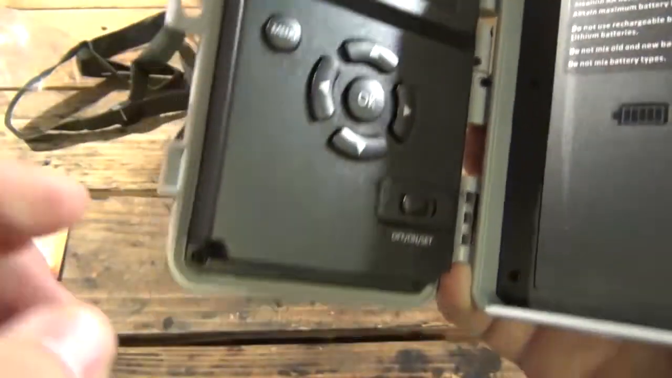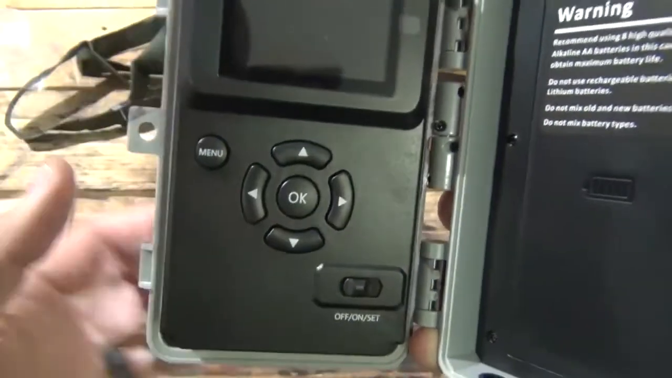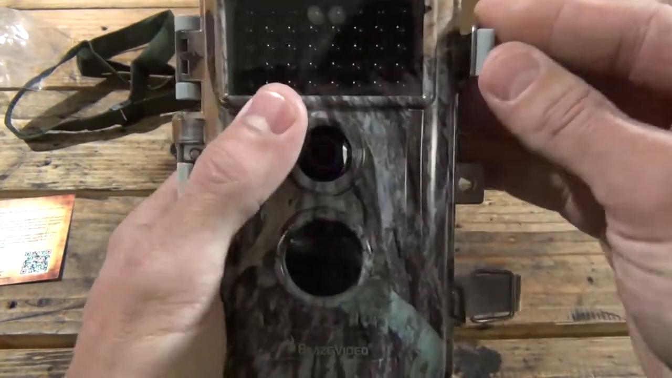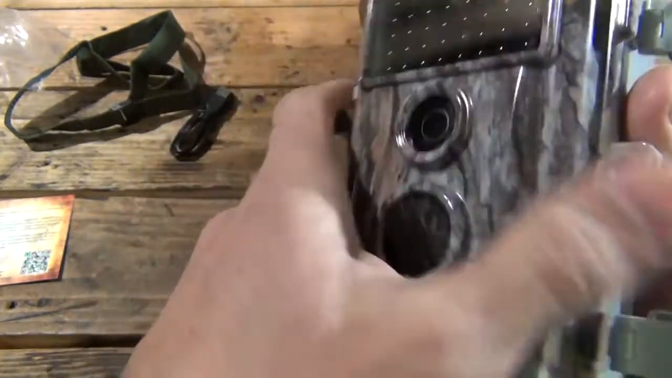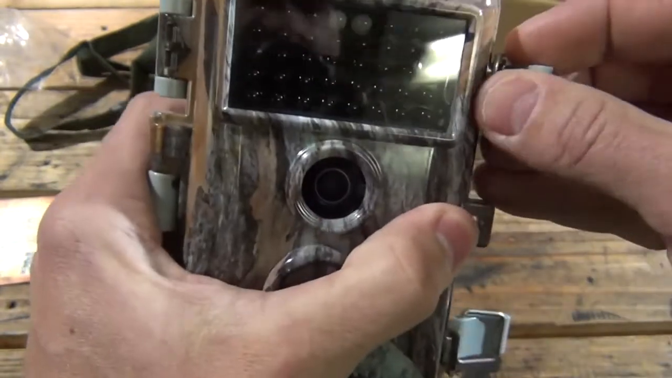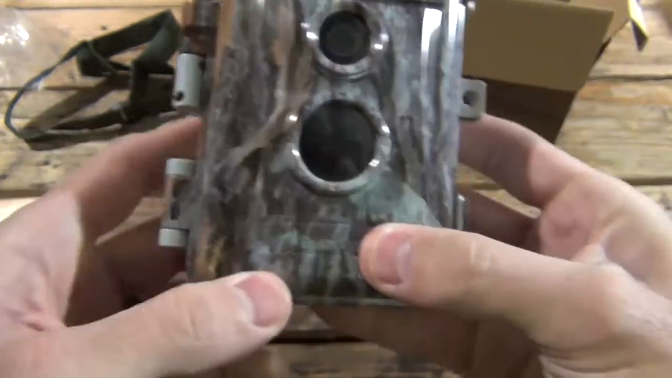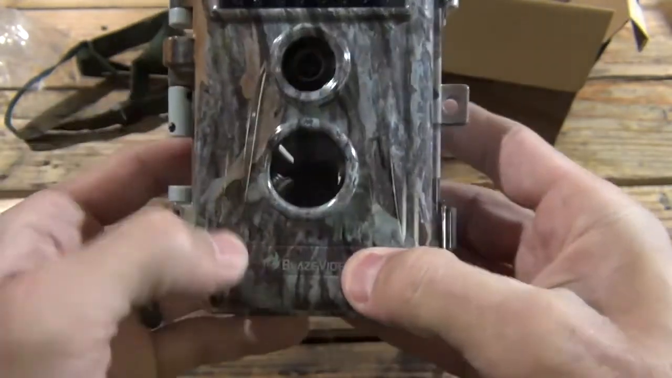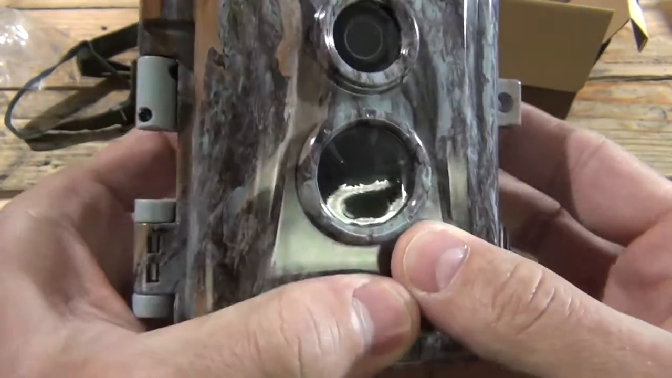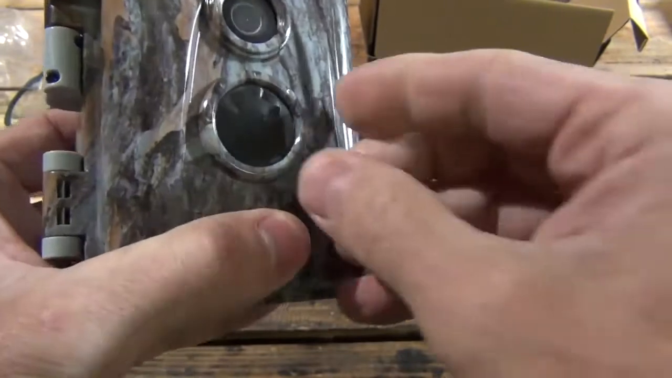One thing that I want to make note of is around the door here, there's a nice rubber all the way around. So this thing is going to be pretty nice and watertight. And it's got infrared lenses, so when there's any kind of activity, let's go ahead and turn it off for now. When there's any kind of activity at night, the infrared will capture whatever's going on. So BlazeVideo. So there's the lens there, and then right here is the infrared. Pretty cool.